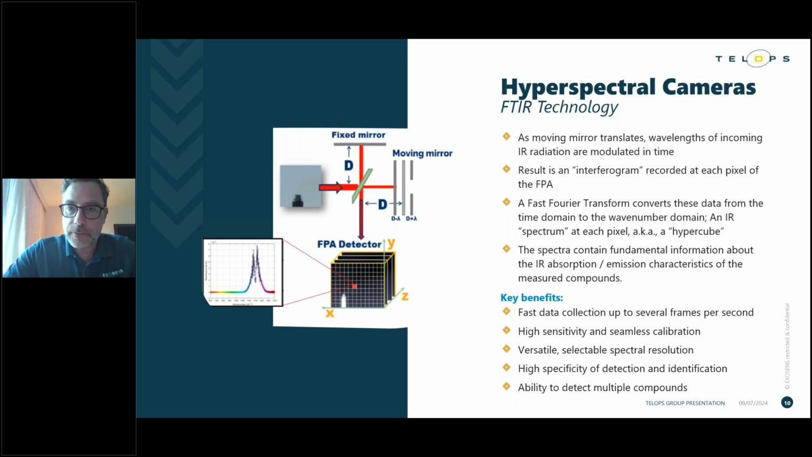So the concept of the instrument is all based on interference of light waves. The light waves will interfere either constructively or destructively, if you remember your basic light or optics classes in school. So that's what the infrared detector measures. It's the intensity of the light waves that have been in constructive or destructive interference. So by moving one of the mirrors, we generate this interference pattern that we call the interferogram.